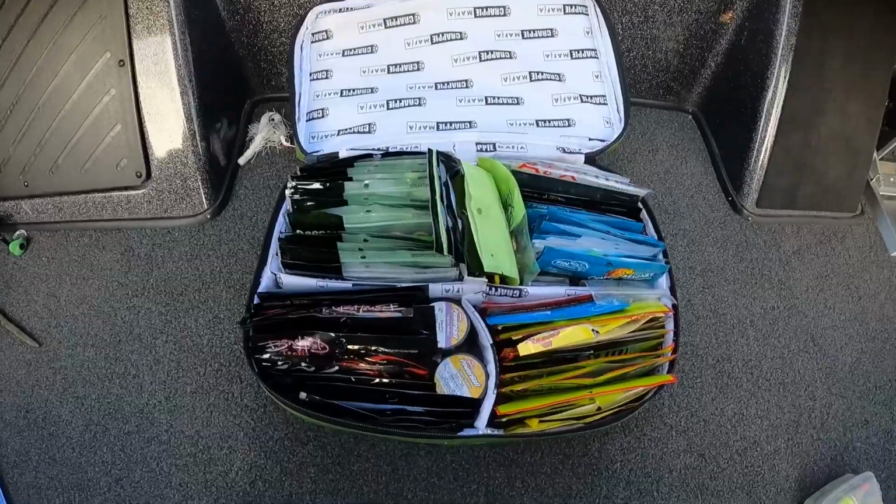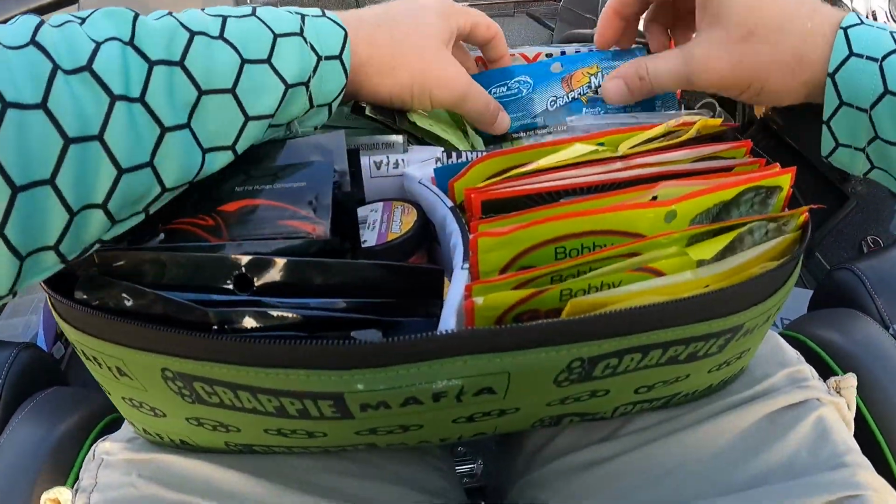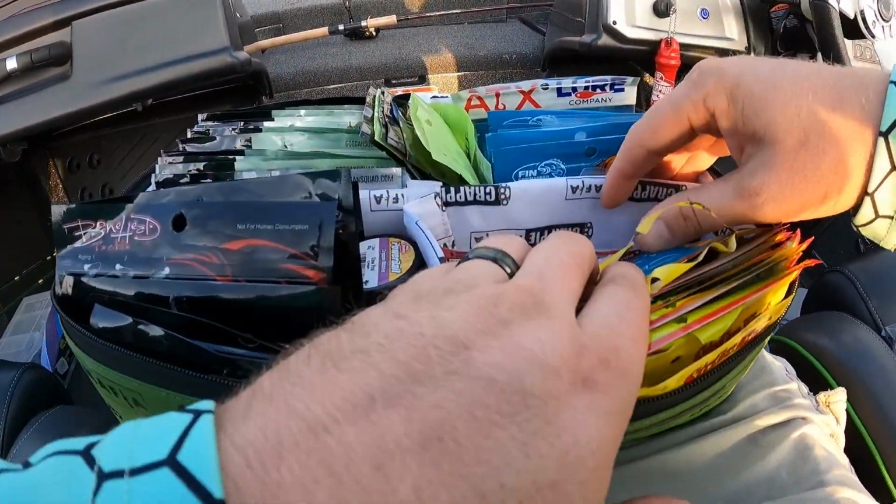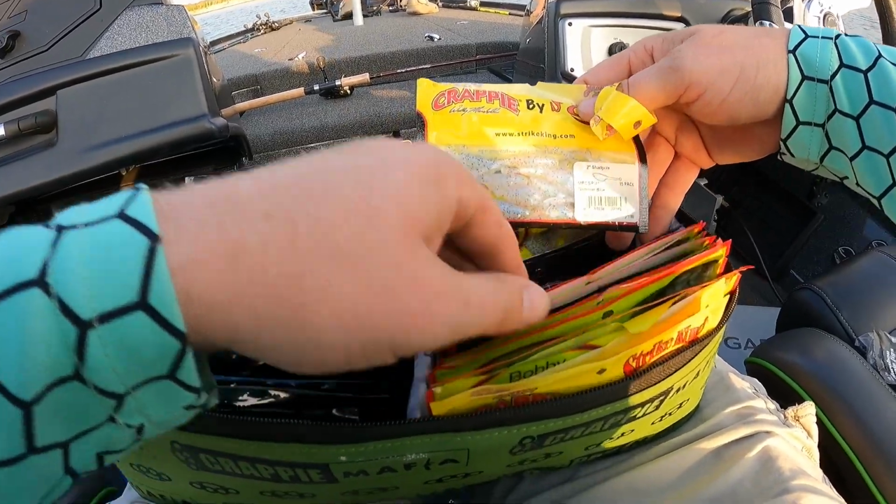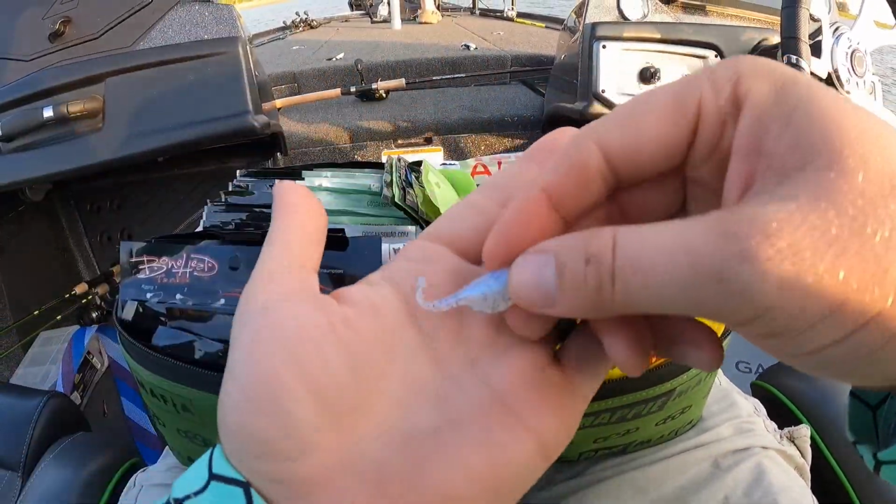So let's go into the lab here. Let's see what we got here. Let's see what we can bust out here. So, let's see. Last time I was using these Mr. Crappies. I think that what I want to do is go with, yeah, something like that. Something shad color like that. Small profile. Smaller profile anyway. And kind of a monkey milk.